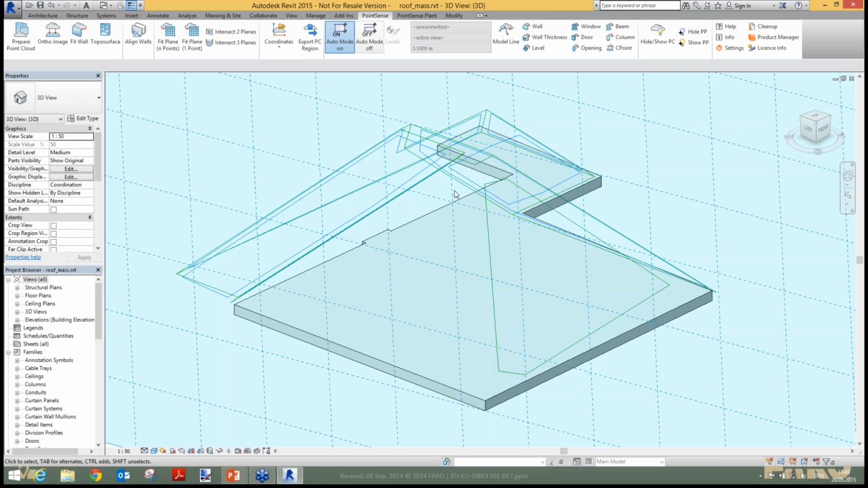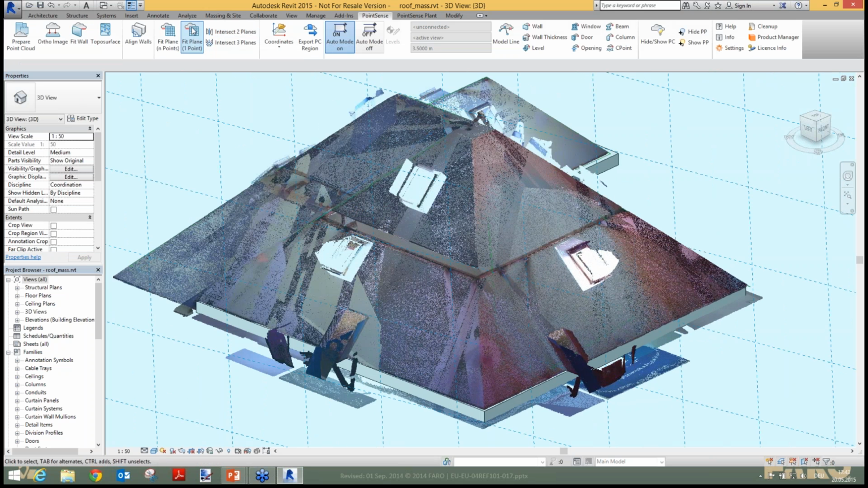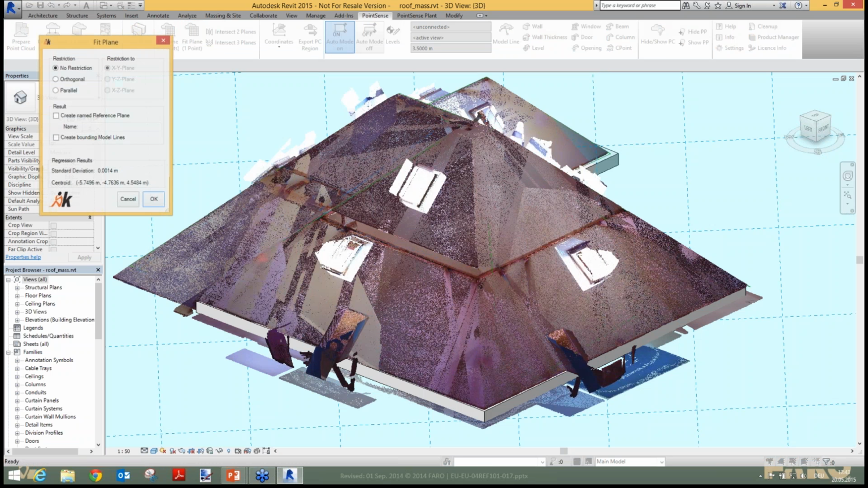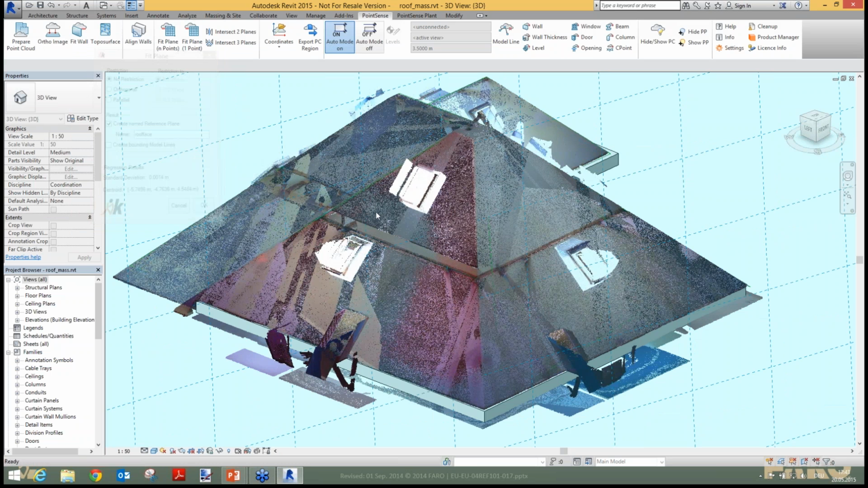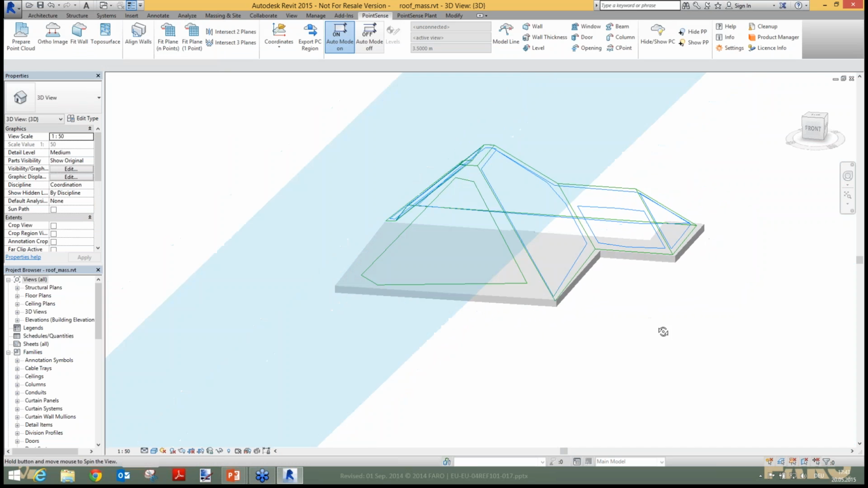And for the second roof phase, I will use the one-click plane. I just need to click one point on the face here, and PointSense searches for a plane. You will also get the standard deviation, and in that case I want to create a named reference plane, roof face. Perfect. So now I have here the active work plane.